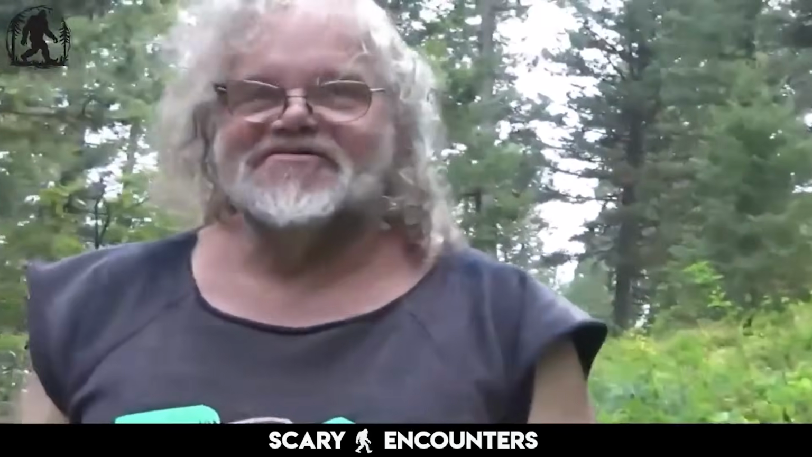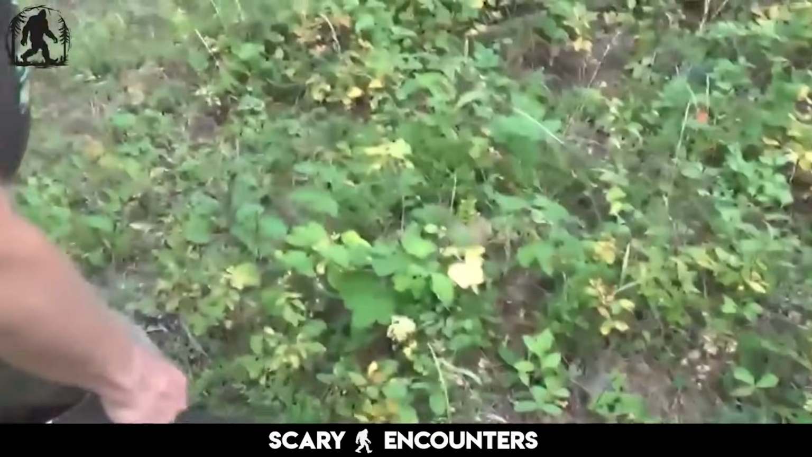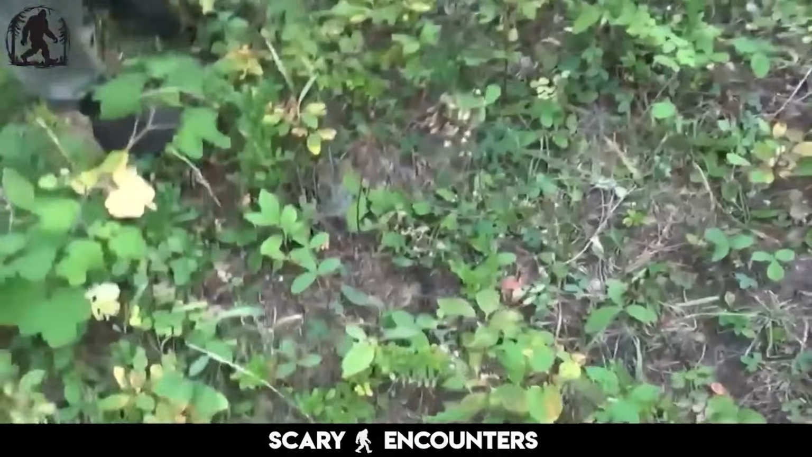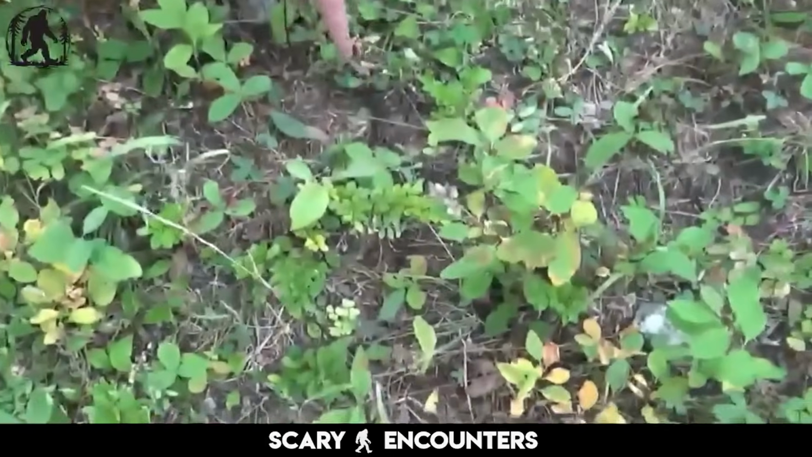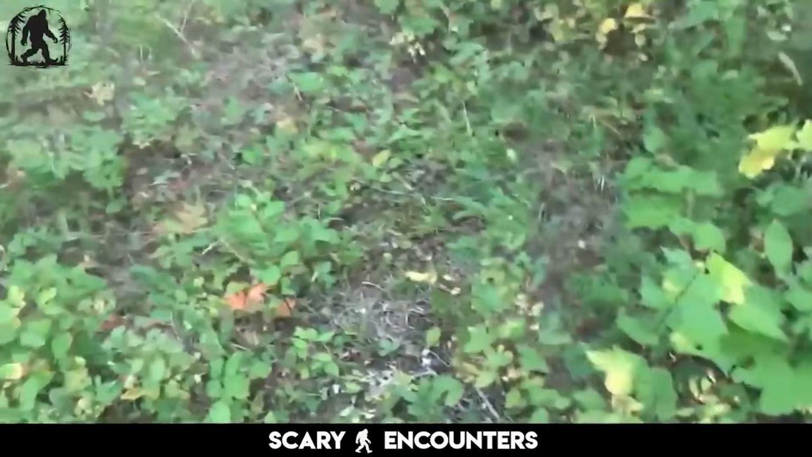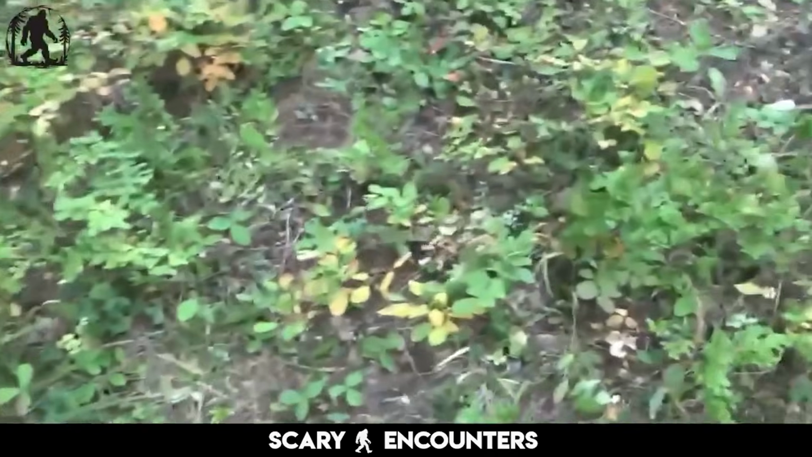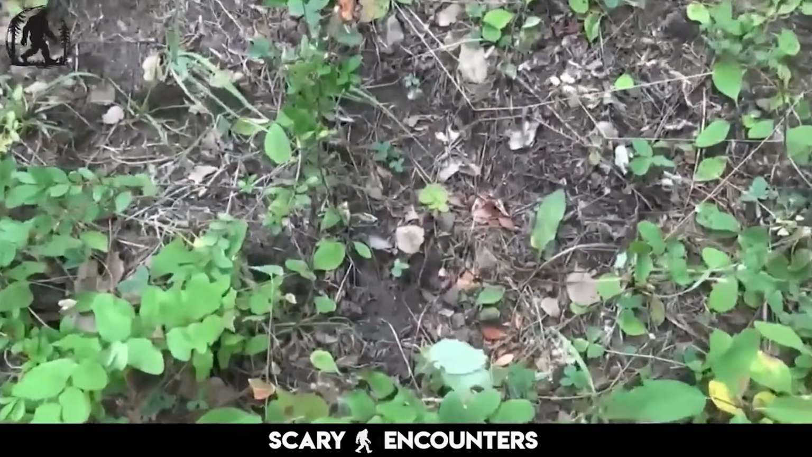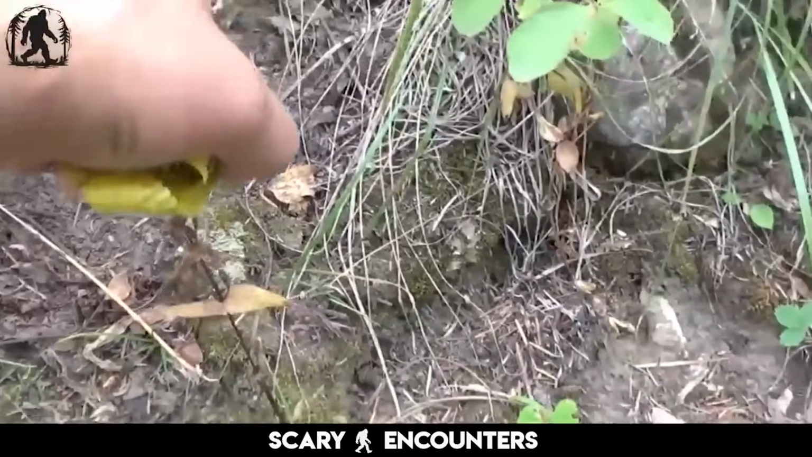Not far from this location, a seasoned hunter recounts a disturbing discovery in an entirely different setting. While moving through the woods, he begins to notice something odd. Freshly snapped tree limbs, all broken at exactly 7 feet high. The breaks are clean, unnatural, and follow a pattern along his trail. There had been no recent storms, no high winds, nothing that could explain such an unusual sight. His instincts tell him that these breaks weren't random.